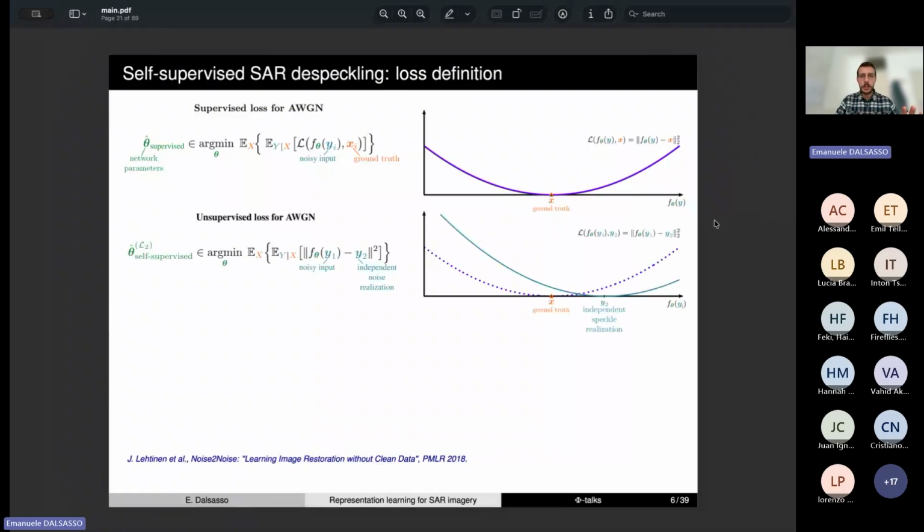It has been demonstrated in the Noise2Noise paper that if we replace, in the L2 loss function, the ground truth by another independent noise realization, and under the hypothesis that the noise is centered, so the mean of the noise is equal to 0, then by optimizing this loss function through the iterations, we will find that the minimum of this loss function will be at the same position as that of the ground truth.